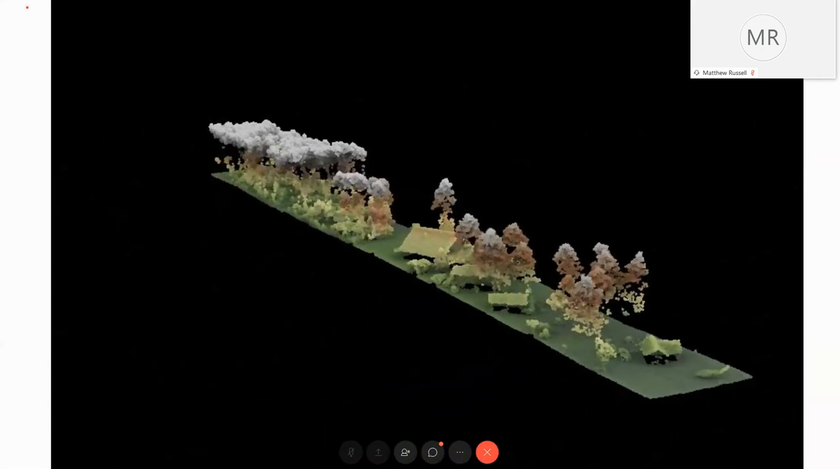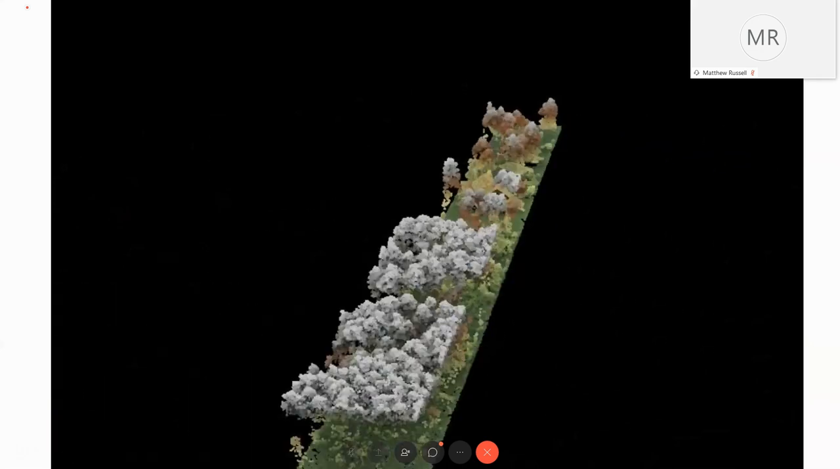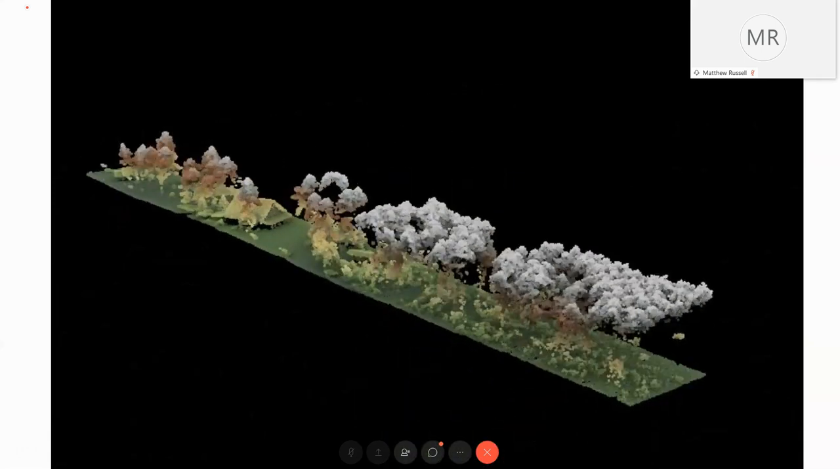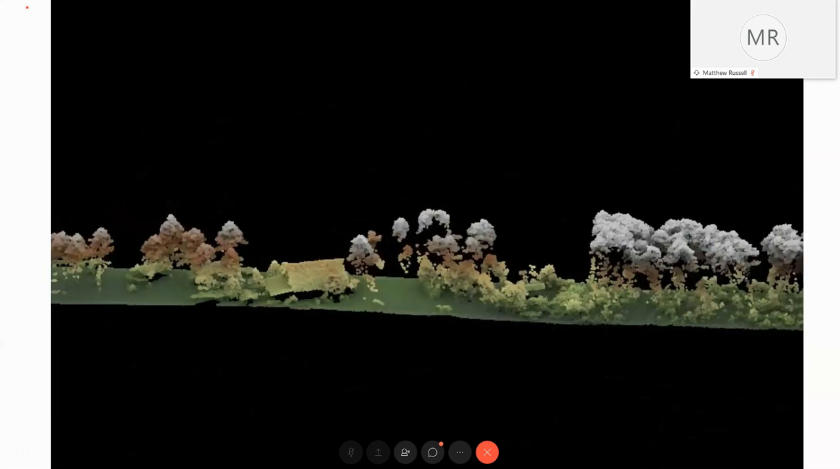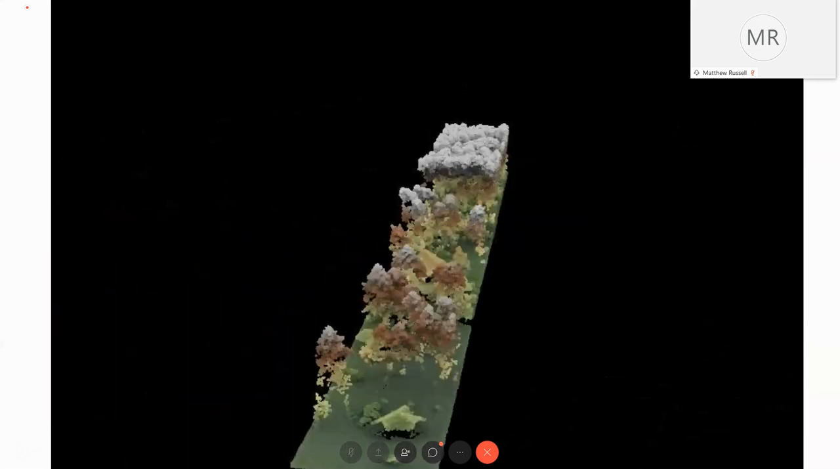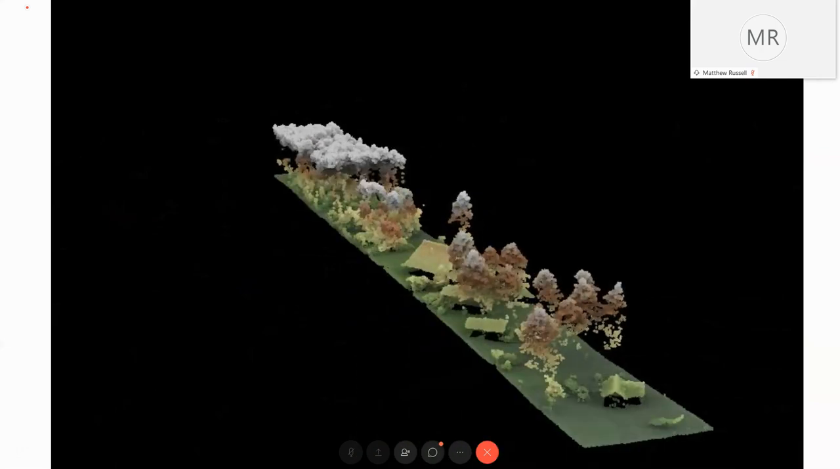And so some modeling efforts are going to be important in this endeavor. Otherwise, this 30 plus posts per square meter has a lot of information, both in the overstory and in openings and structures, and possibly the understory also.